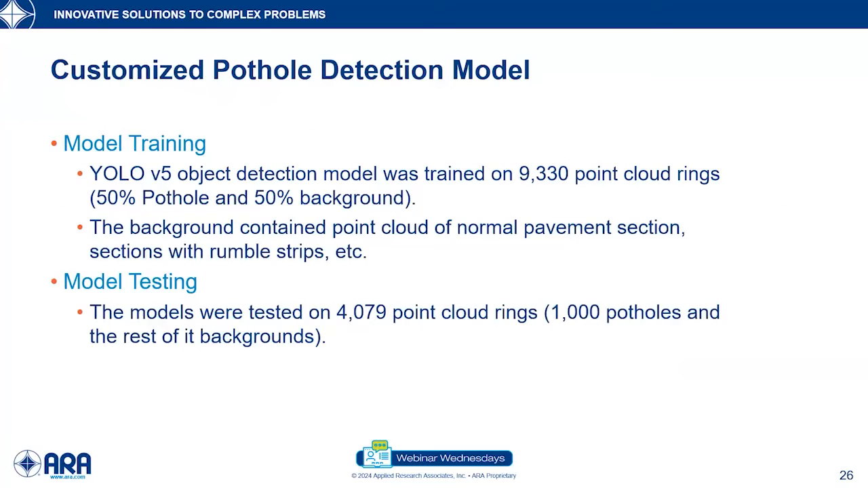So once we selected the model, we had to train it so that it can detect potholes from the LiDAR point cloud. To this end, we trained the YOLO object detection model with approximately 9,000 point cloud rings. Among them, 50% of the rings had potholes and 50% of the rings were just background.